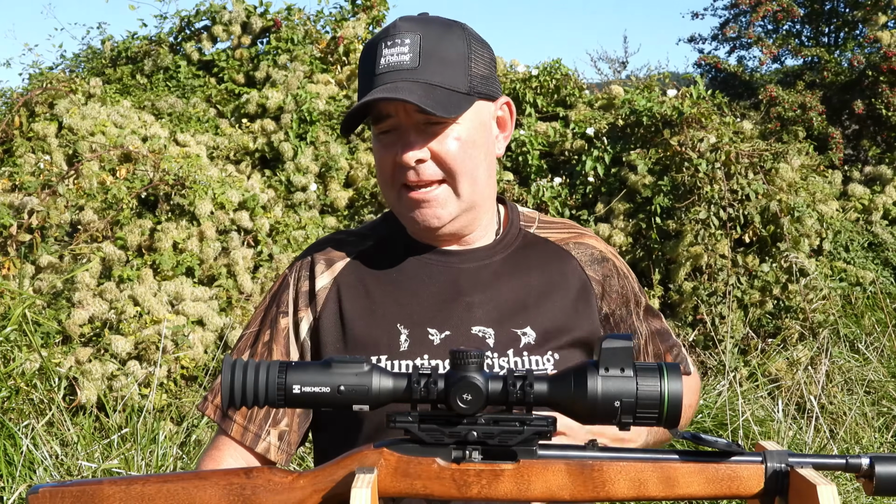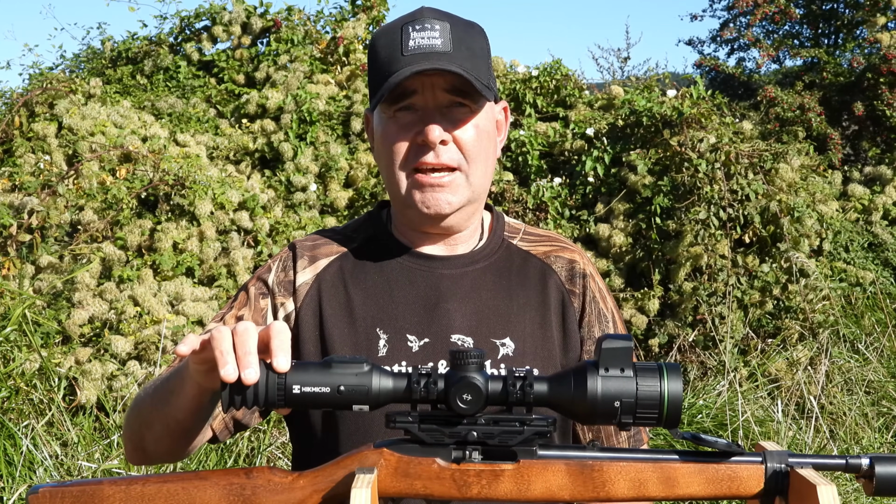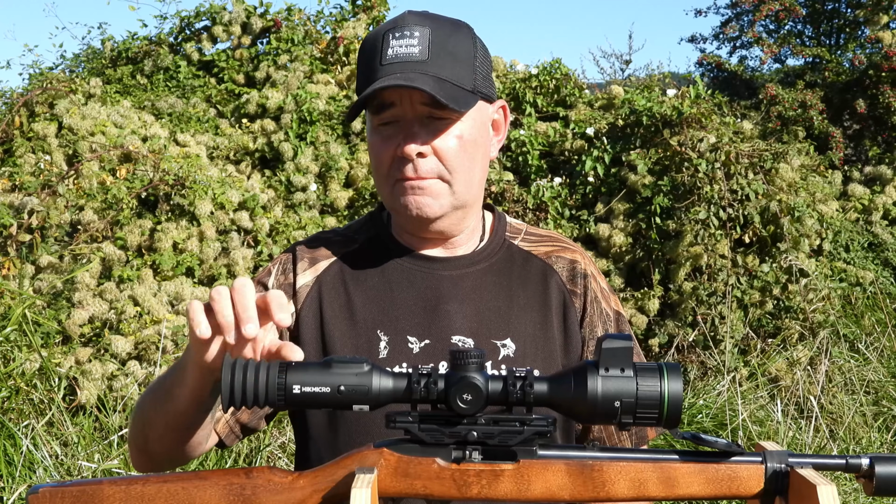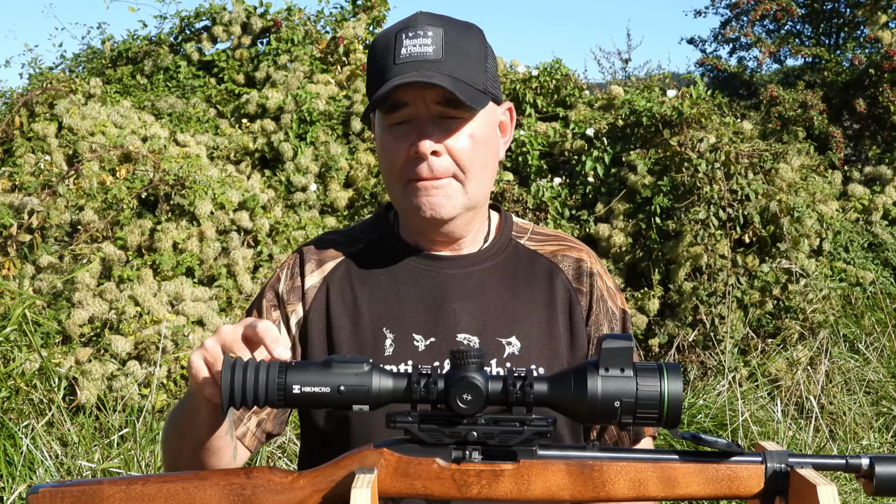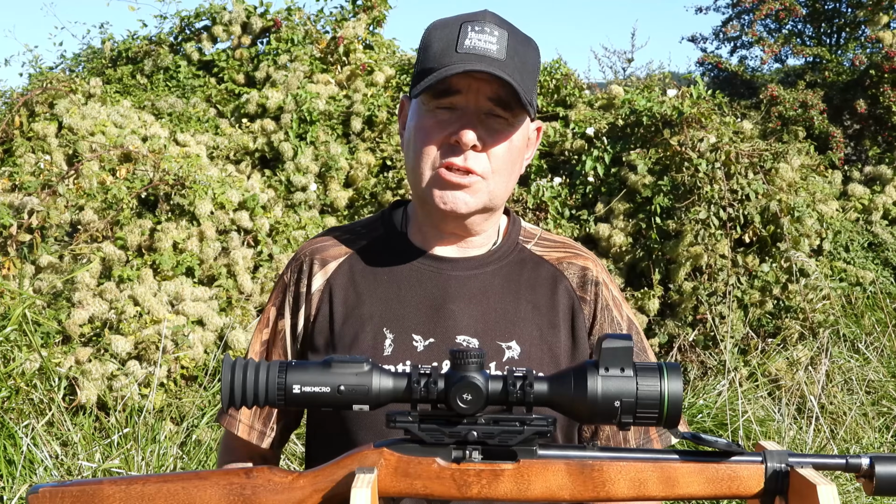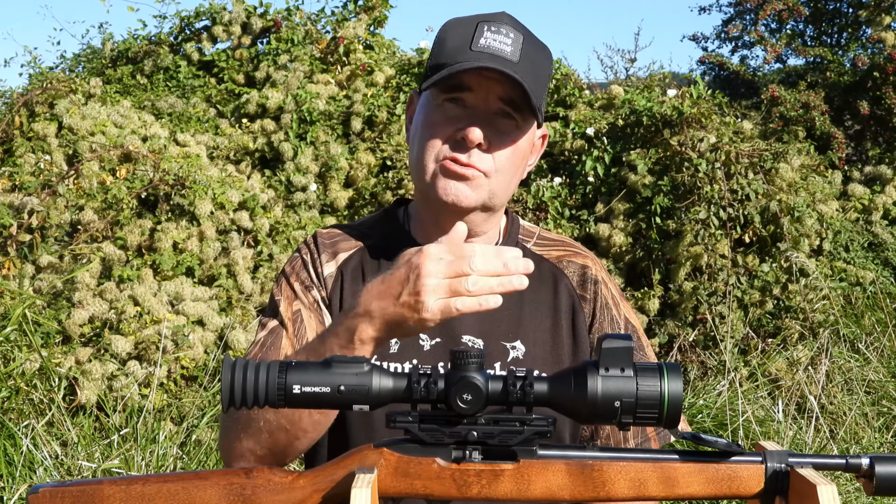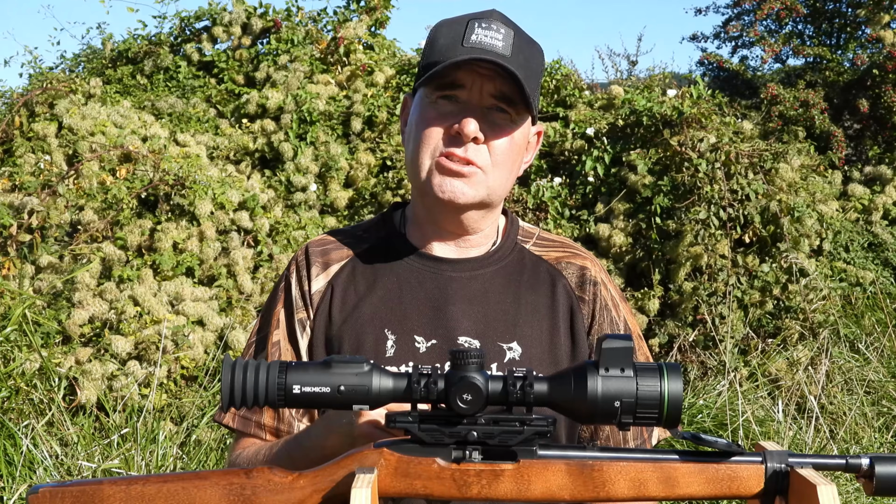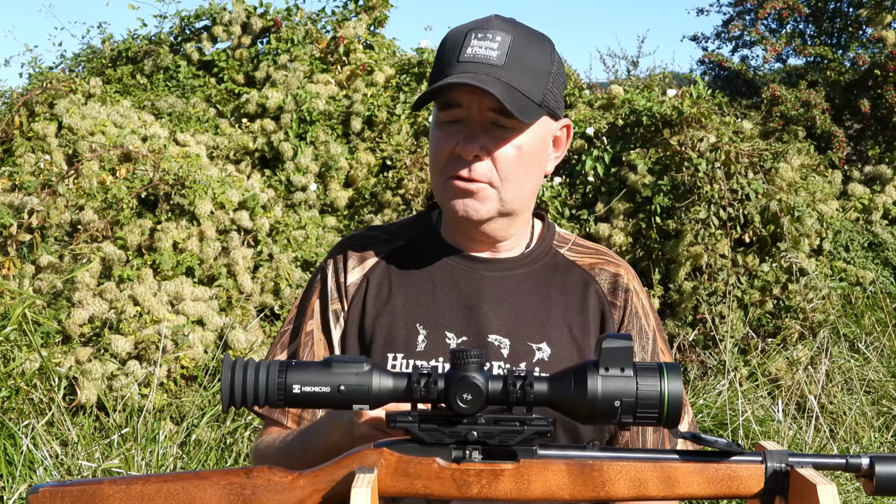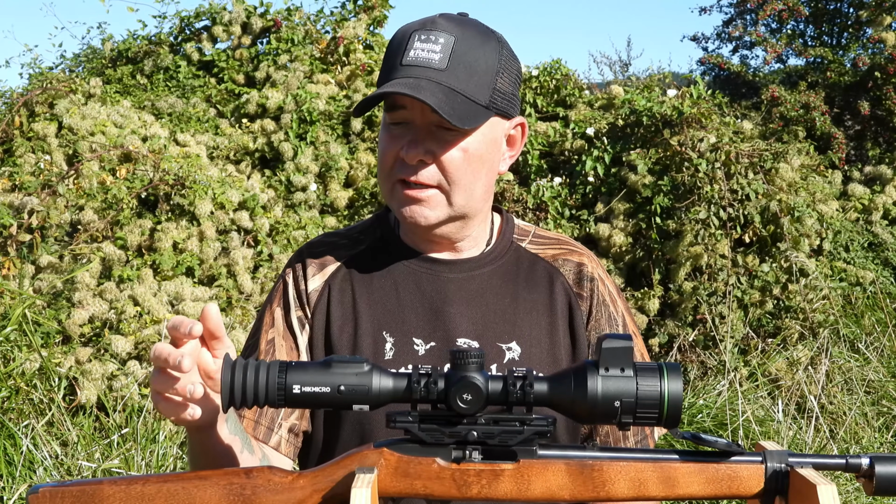Moving right to the back end of it is your eyepiece. Now I definitely suggest after you've charged this thing up for the first time that you adjust this to your eye. No different from a pair of binoculars or a normal scope. It just obviously gets your eye spot on for looking through at all the information that's on the screen on the inside, which is pretty key, to be honest. And then you've just got this rubber bit on the end, which I quite like.